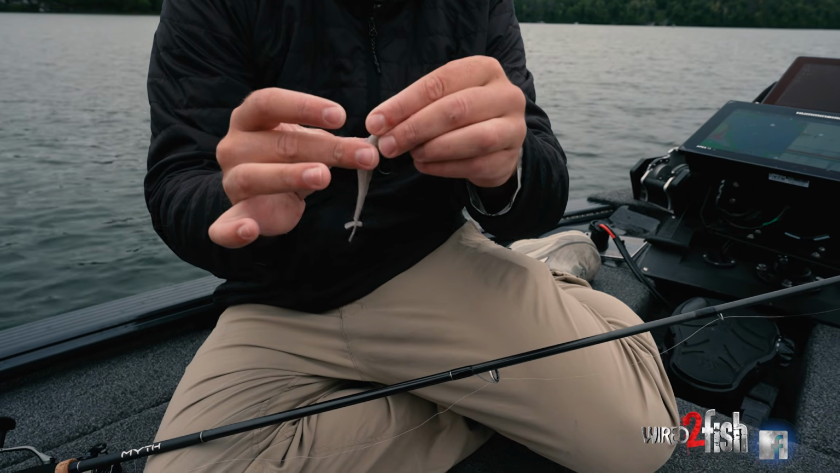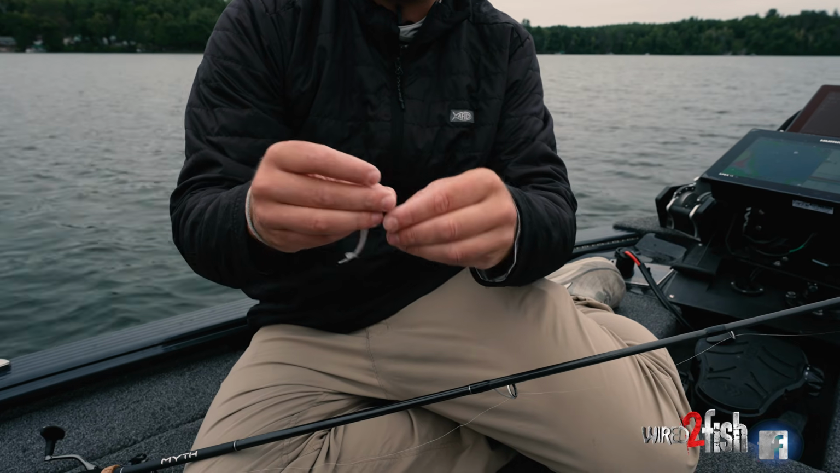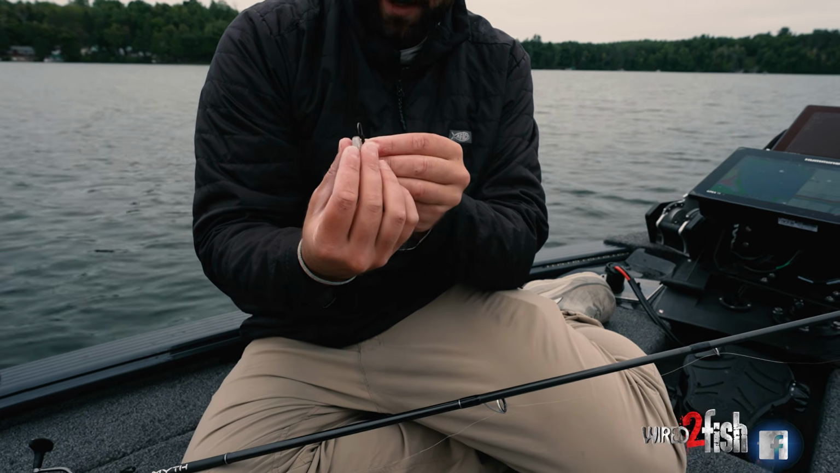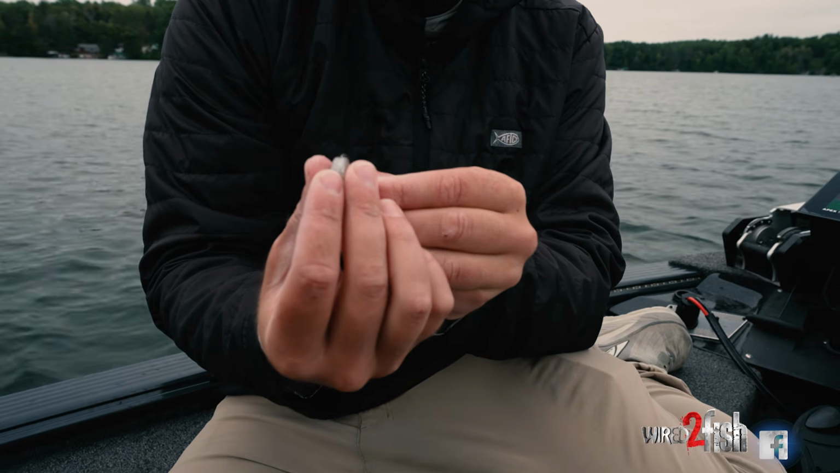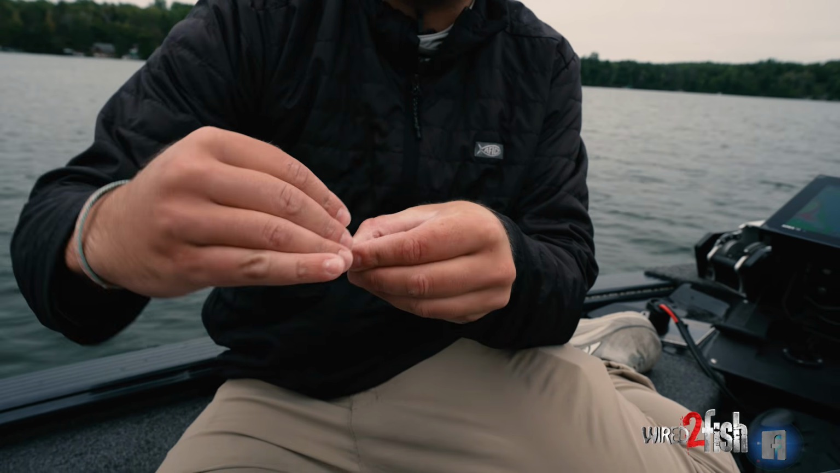So just kind of size that up. I like to do that before I thread it on, just that way I know where to make that exit point. Grab that bait like this, thread it on. You want that bait to be as straight as possible.